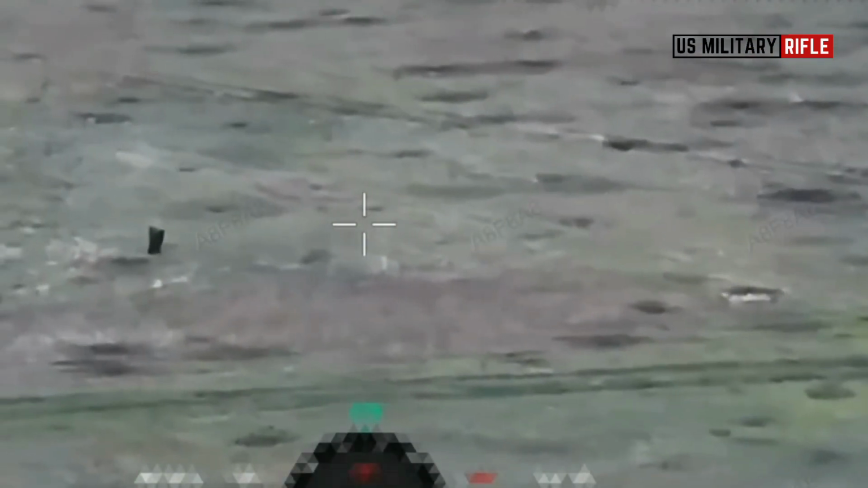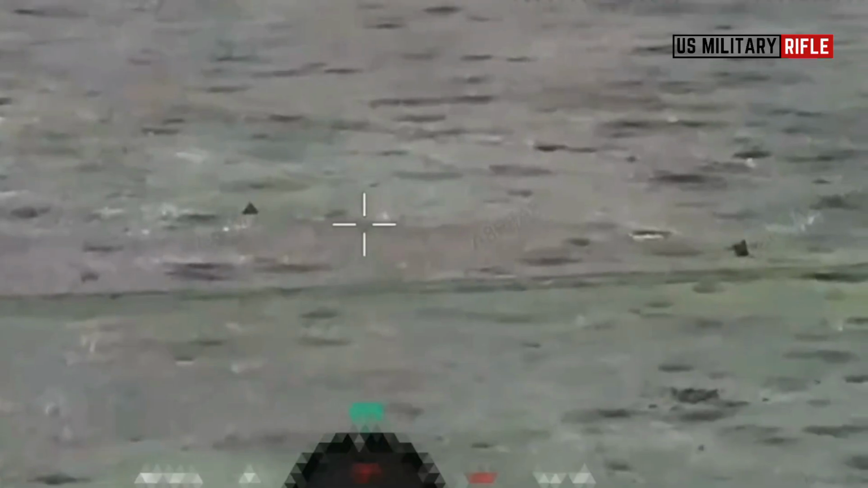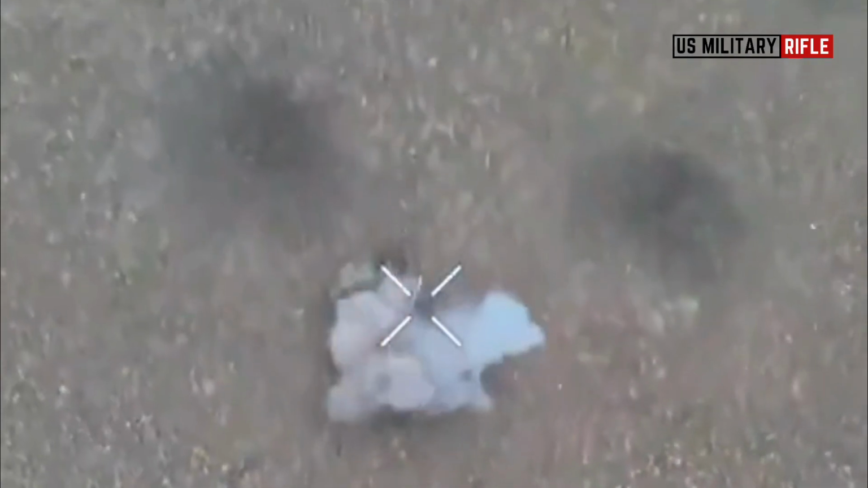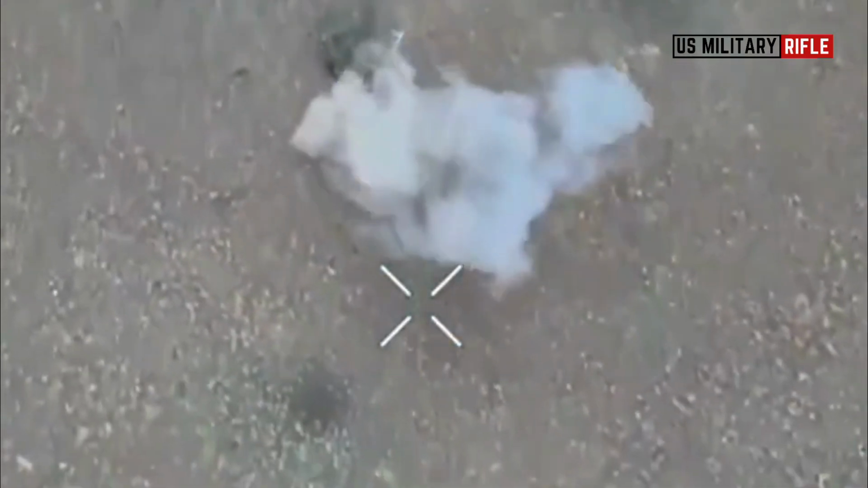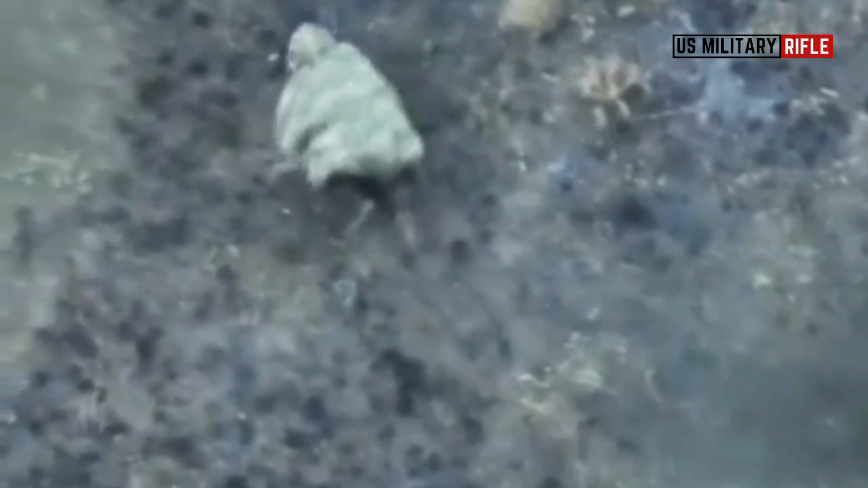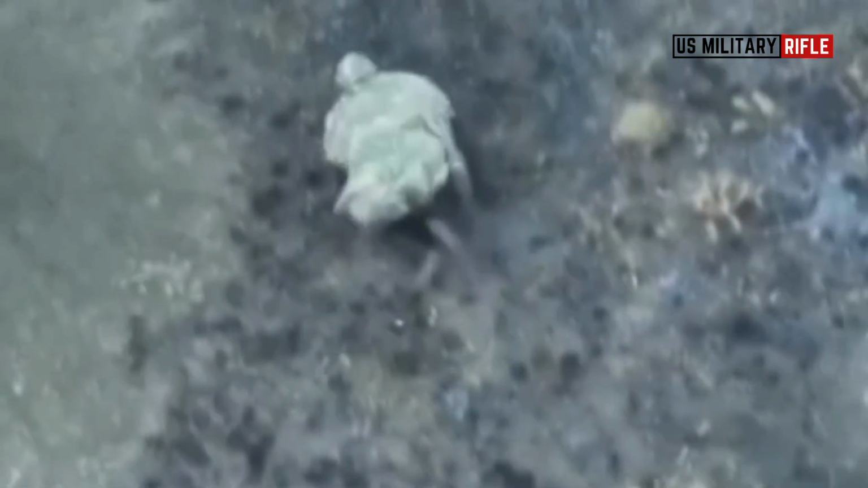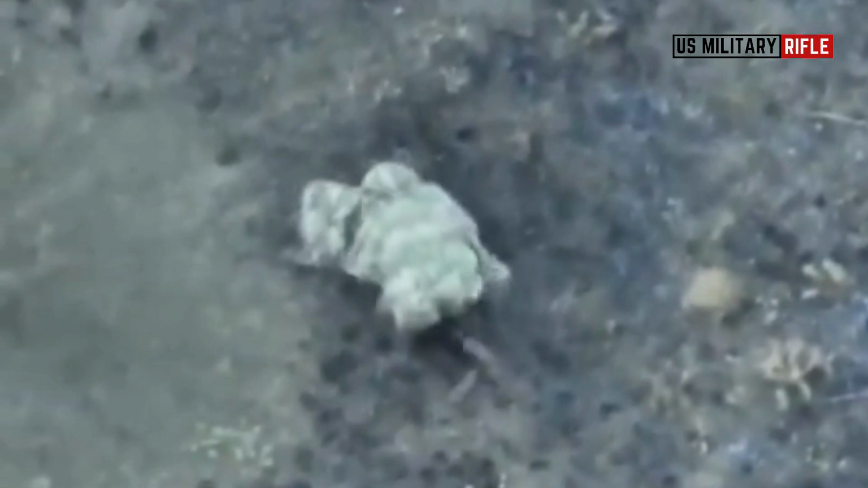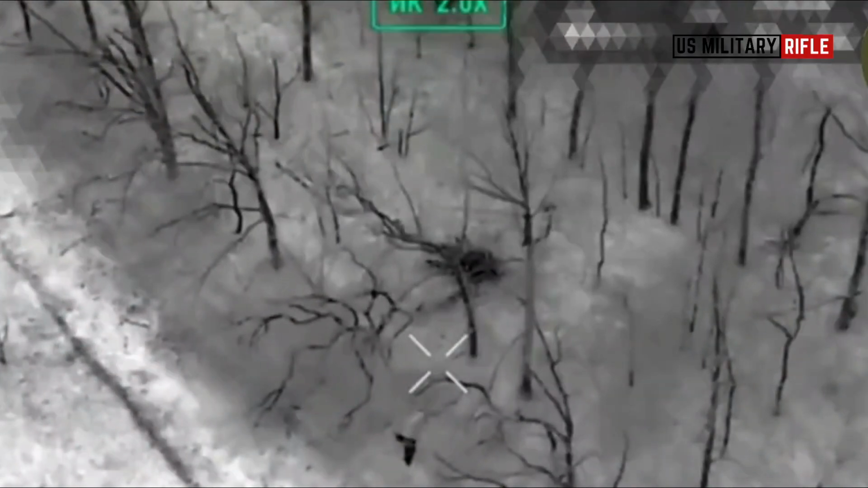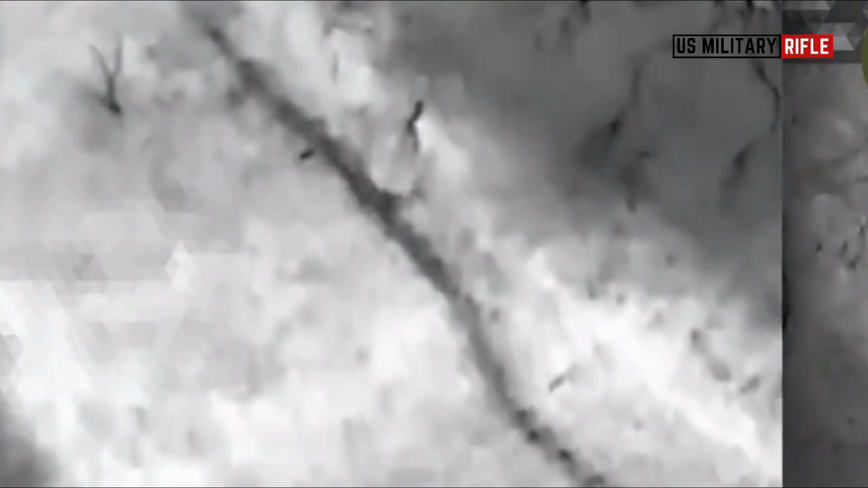Some Russian soldiers took desperate measures, camouflaging themselves with simple trash bags, which was a natural recipe for disaster. The front line, especially areas surrounding dense trench lines and positions, is surrounded by scattered trash used by soldiers on both sides, so trash bags are common to see. However, human-sized trash bags walking and stopping out in the open are less common, immediately triggering red flags for Ukrainian drone operators monitoring the line.